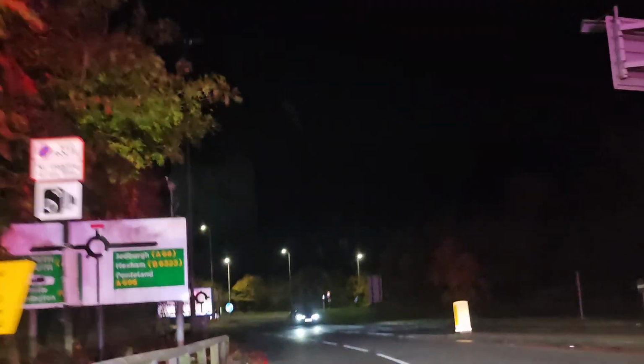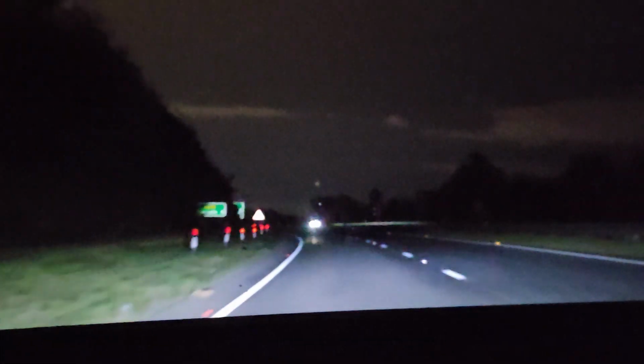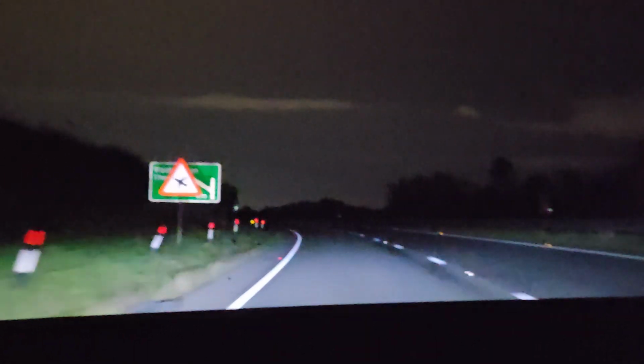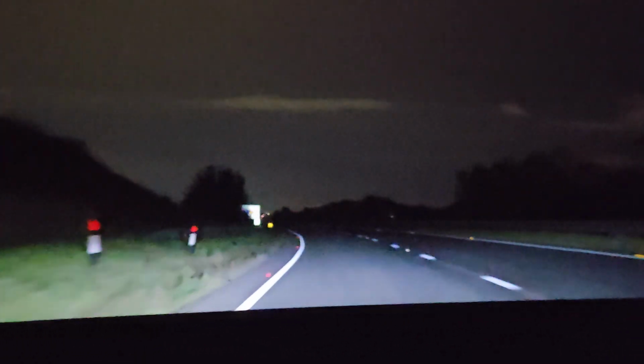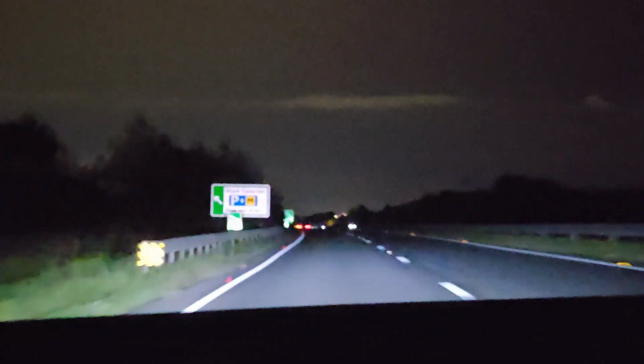So yeah, I'll just tip that down slightly because this phone does very well at night with photographs, but in videos I've never really tried it at night, and I think it may work. Well, looking at what I see on the screen at the minute, it's working quite well.